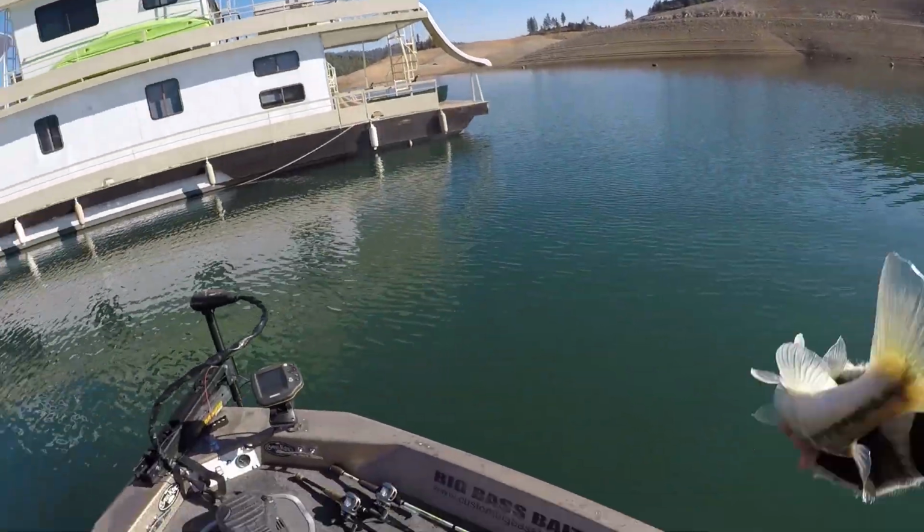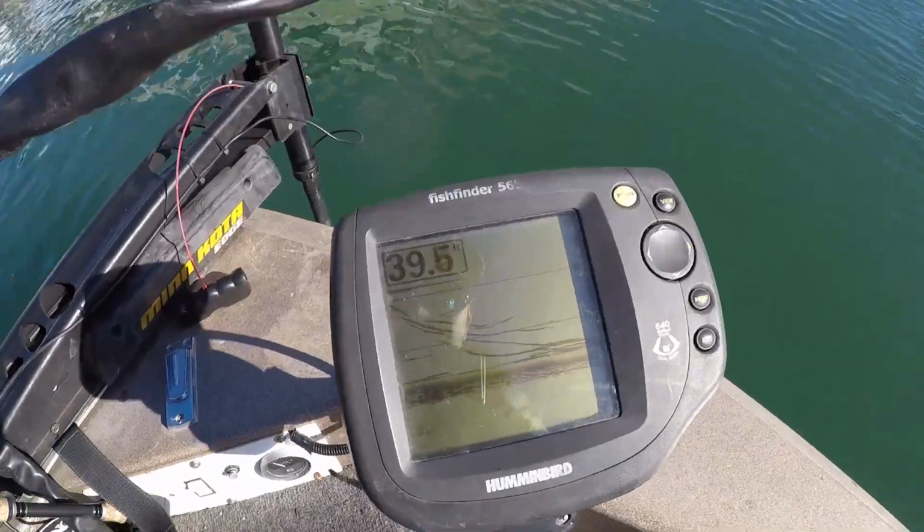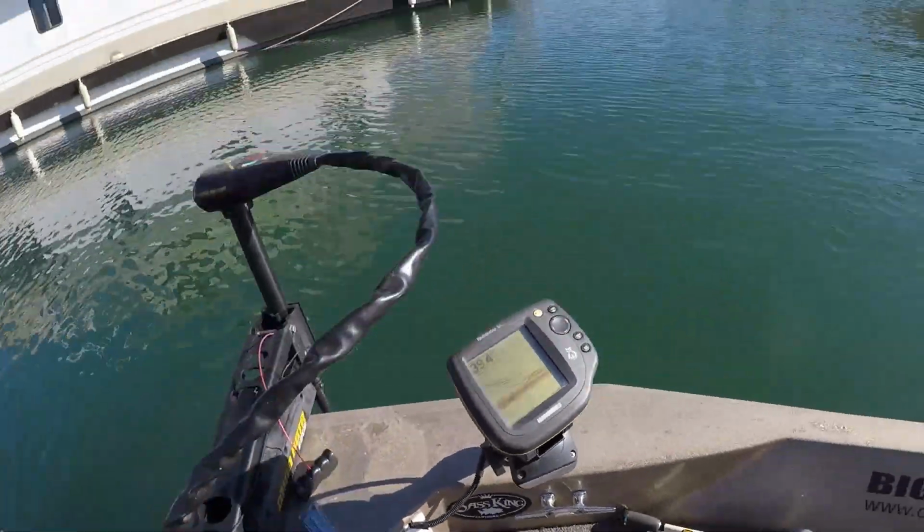That's what they're eating. Oh my God, look at the graph. He's got another one. Look at this graph, guys. They're just stacked.